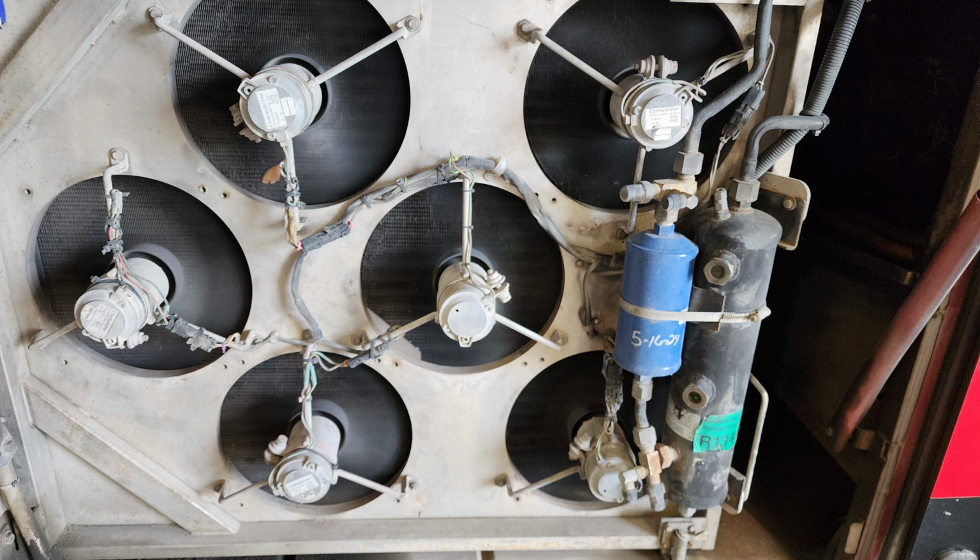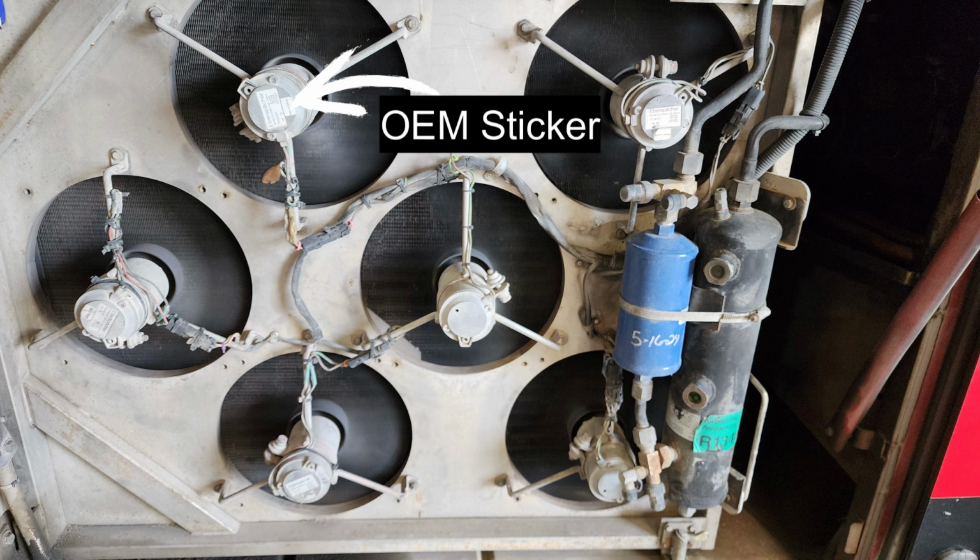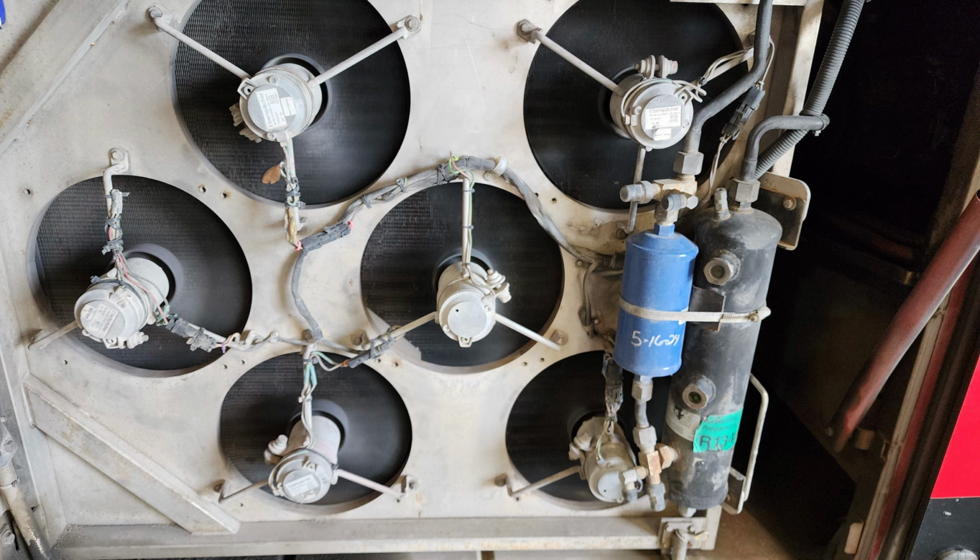In this particular case for this bus, it was probably actually helpful that the fan motors did not draw as much current because then it actually protected the circuit a little bit better in the meantime. But if they were to replace all these motors and put the full capacity motors in, this circuit would be even more in danger of causing a thermal incident.